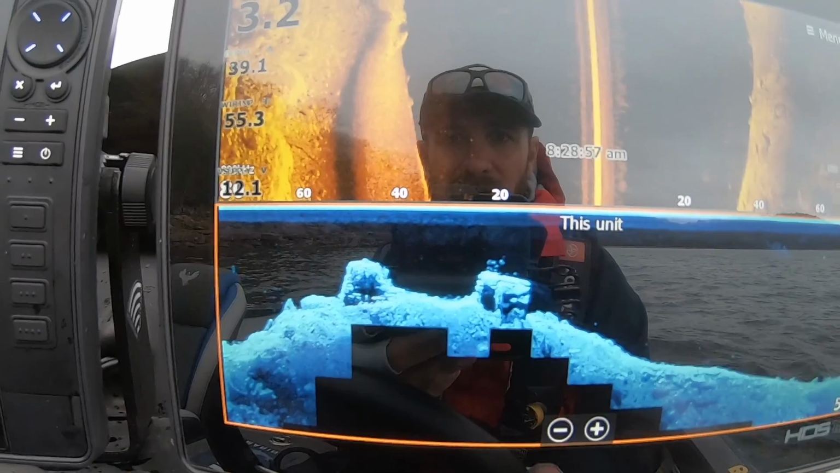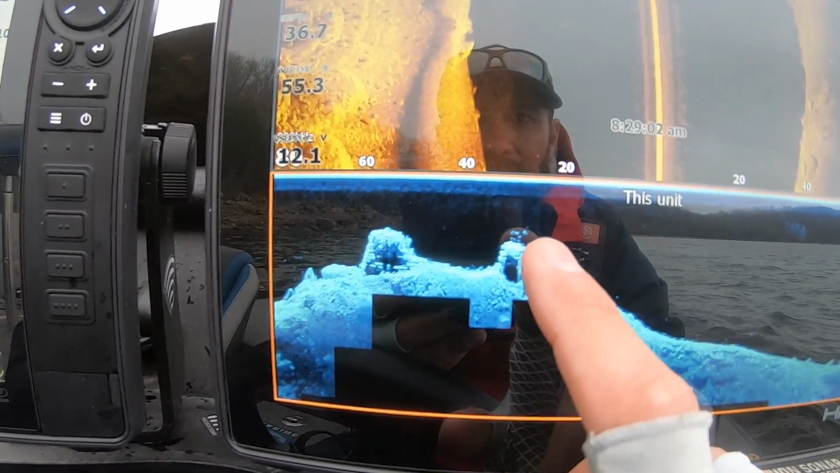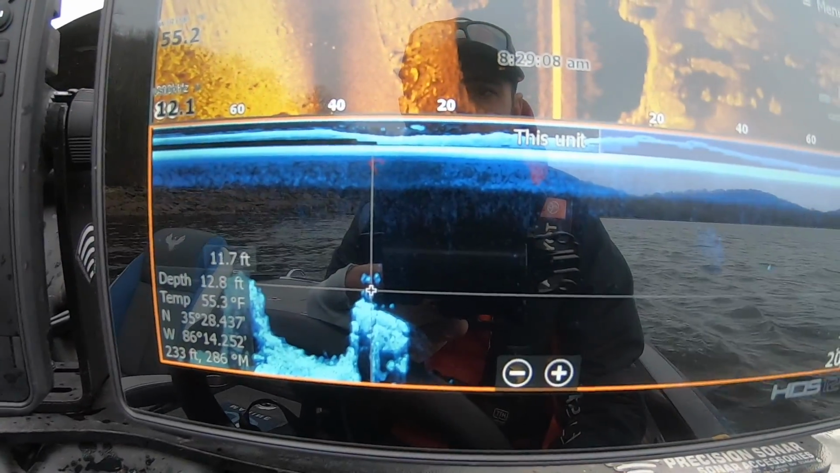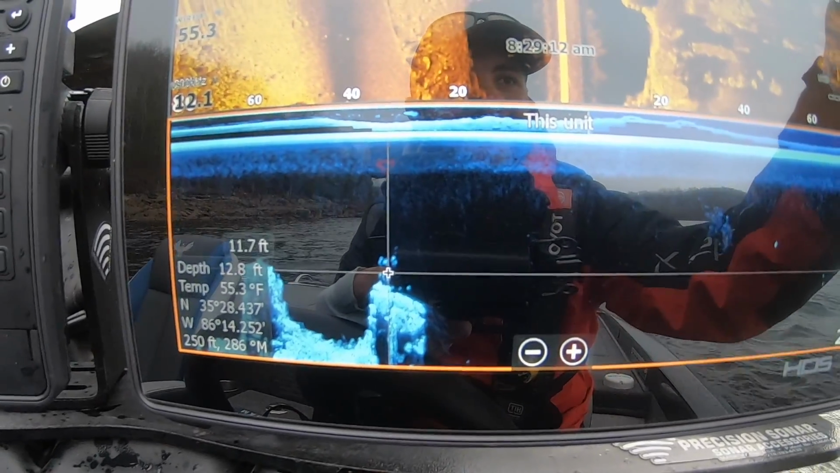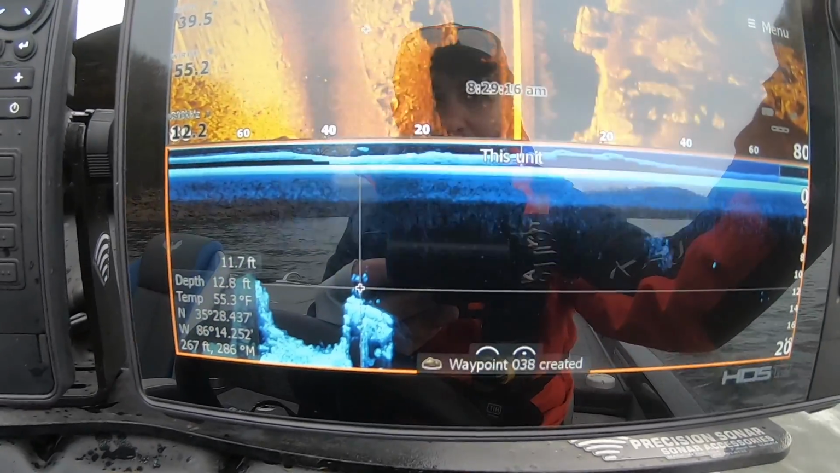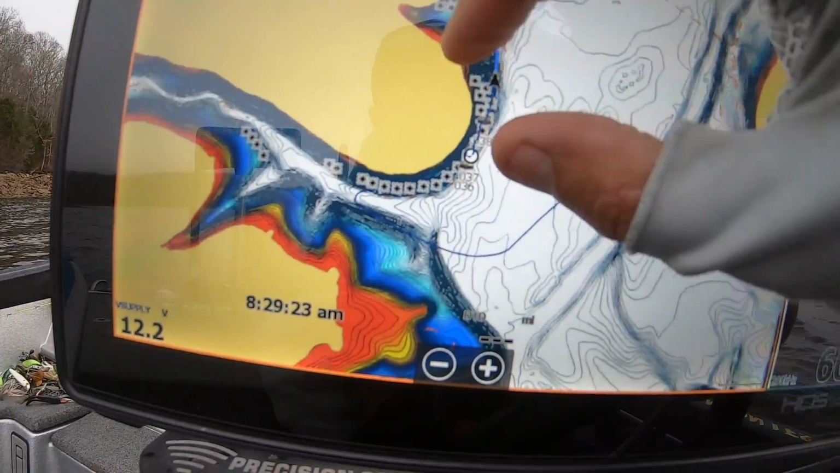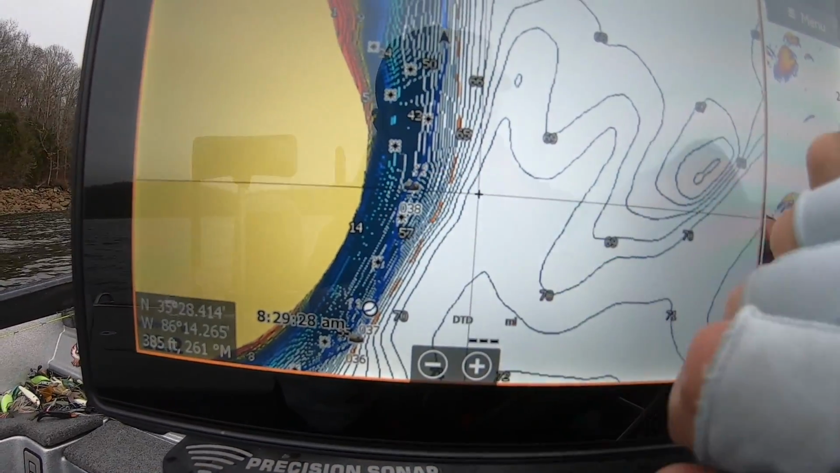Now, I don't know for sure if that's crappie, but I have a hunch that it probably is, just because of the way they're stacked and sitting right there and the size of them. So what I'm gonna do, I'm gonna put my cursor right there. I just gave y'all a spot if you know how to take it. I'm gonna put my cursor right there and I'm gonna hit save waypoint. Clear cursor. Now, I come back over here to this side, and that waypoint's dropped right there.